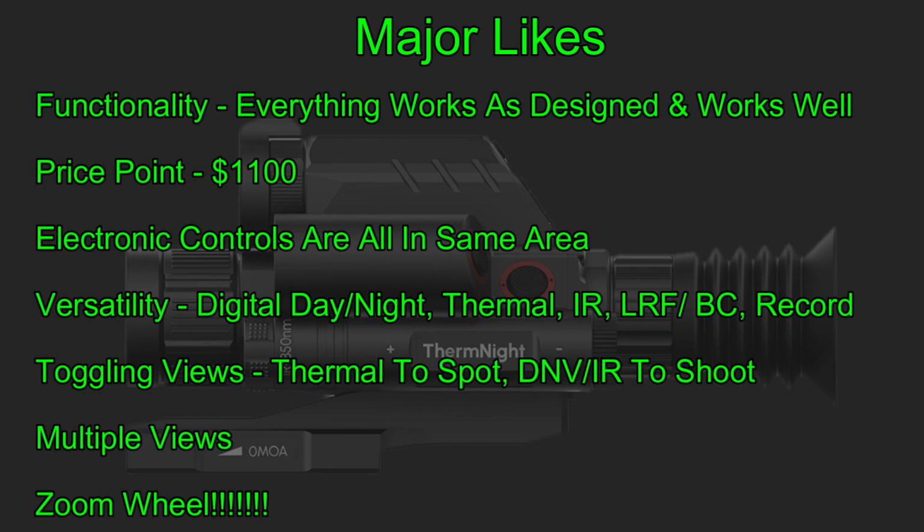You can toggle between views. This is so cool, being able to go back and forth between the digital view and the thermal view. I like that a lot. And I usually use the thermal view for scanning, and then I will shoot on the digital night vision view. And you have multiple views. I demonstrated 6 in the video. Pretty nifty. And I absolutely love the zoom wheel.